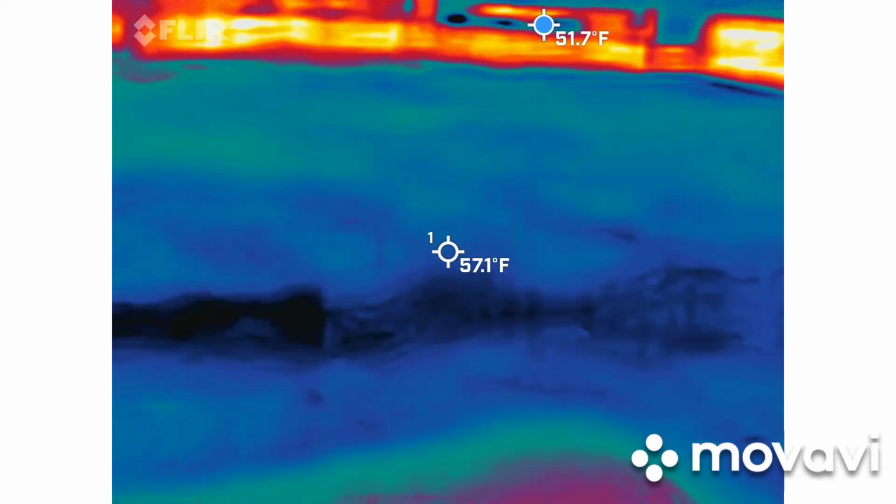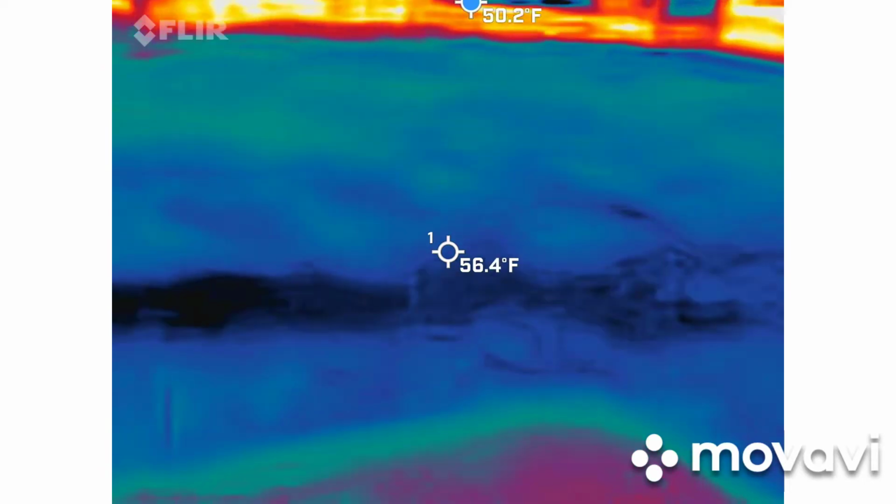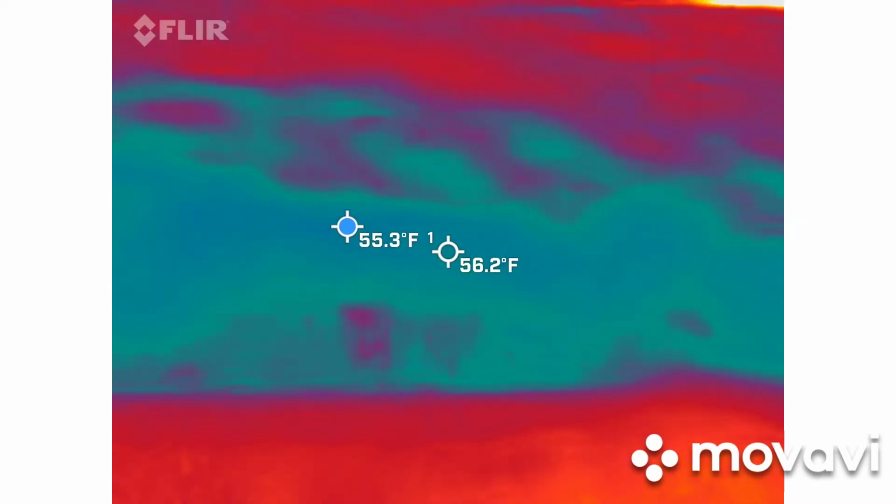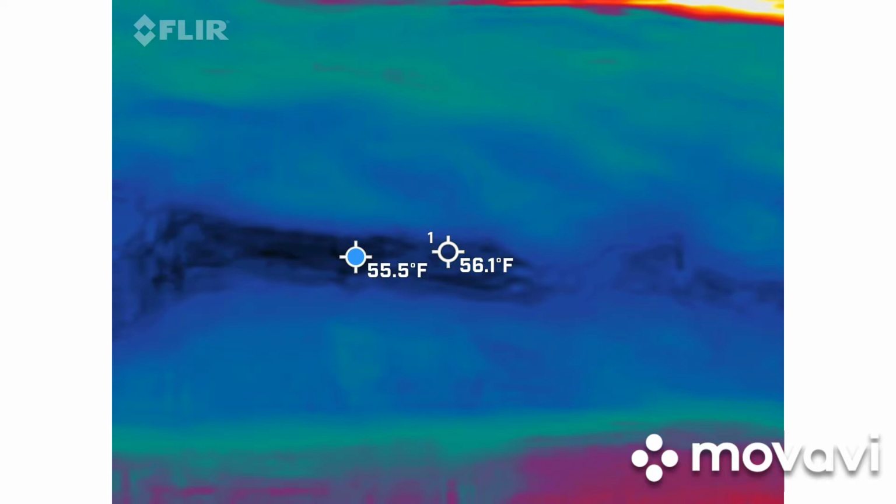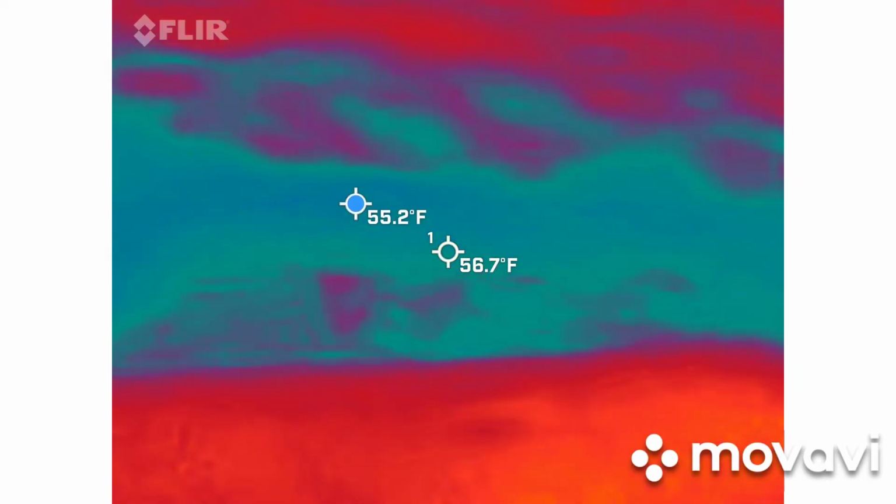Pretty cool tech, isn't it? I love infrared stuff. And I had that set up a certain way, so that the blue dot's there and the center crosshairs are also there, and with the color arrangement, it's just so much easier to see on this color scheme than it is on the others.